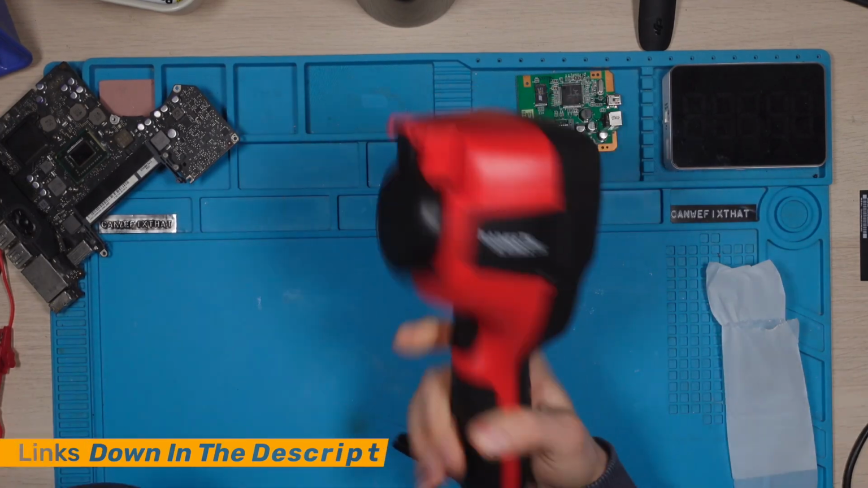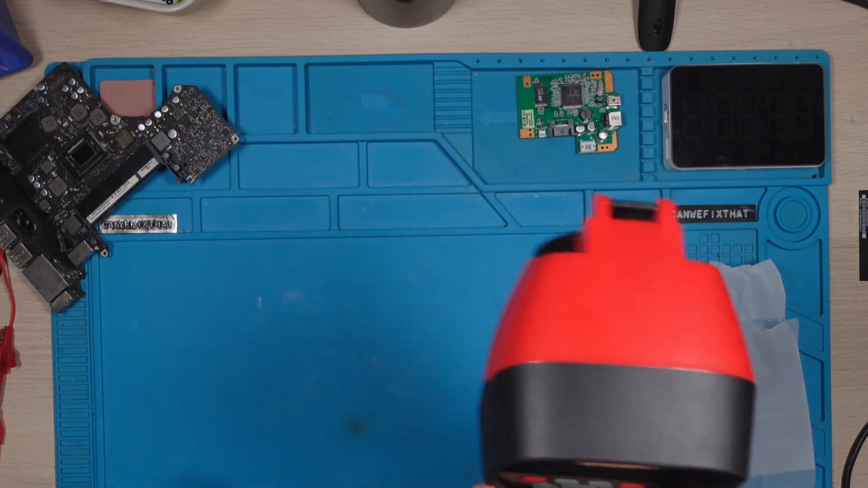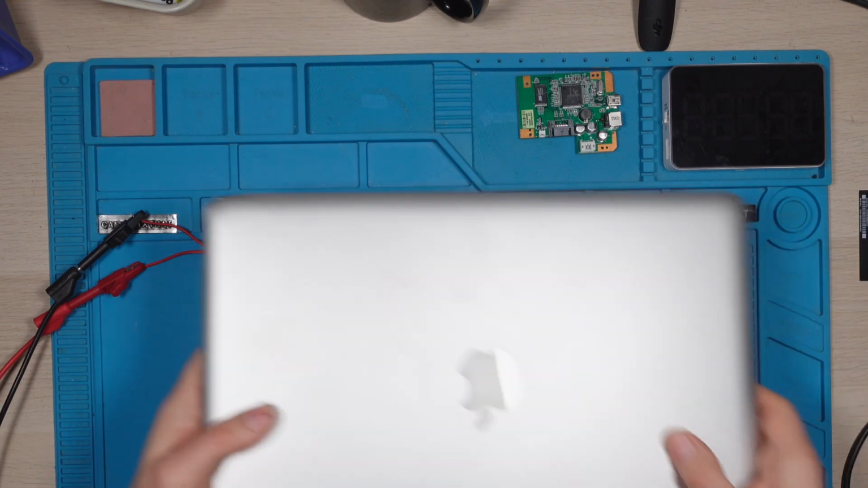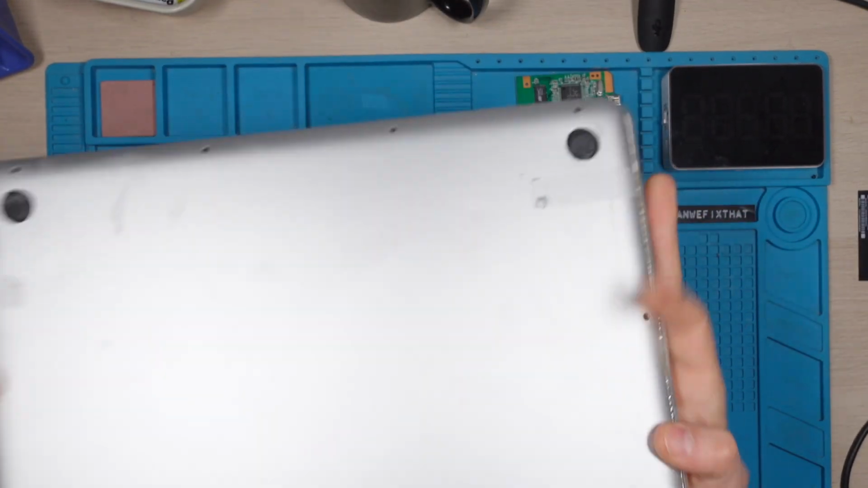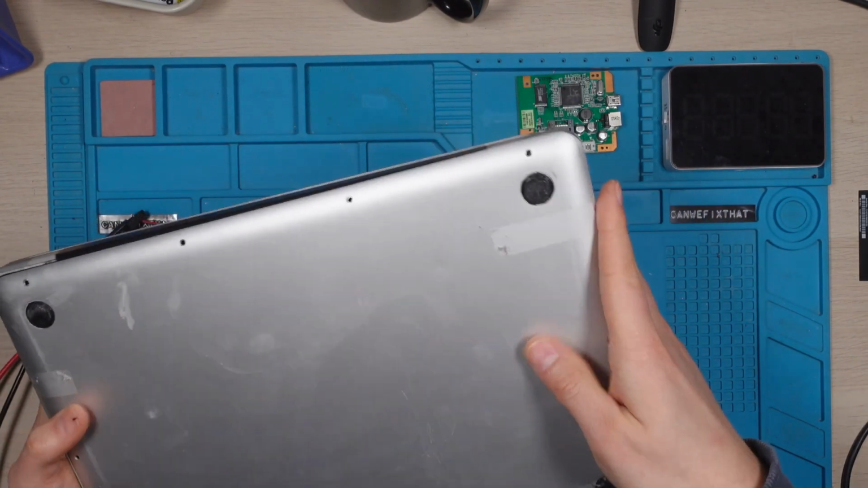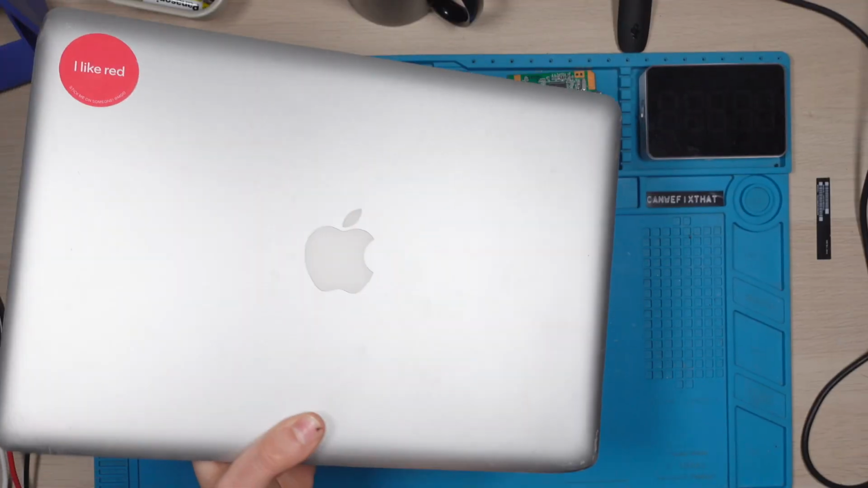This one is not especially for electronics, but one after another. We'll start with the MacBook. The MacBook, by the way, is this old thing over here. As you can see, it's really beat up, and that's why I just use it for this experiment. But it does have the glowing Apple logo. I would love to see this again on the newer models.